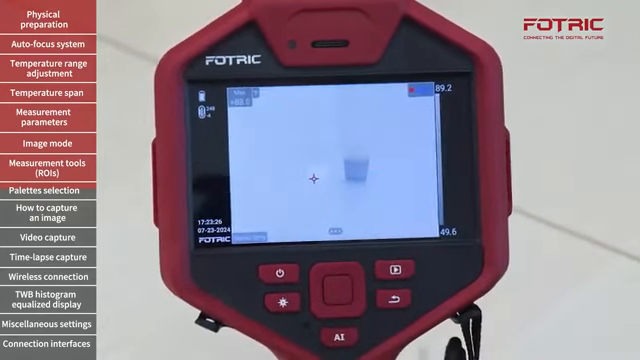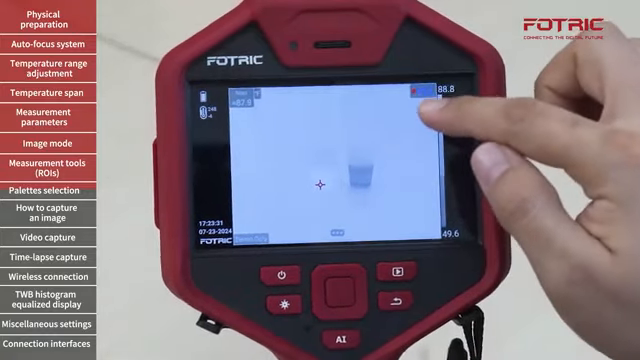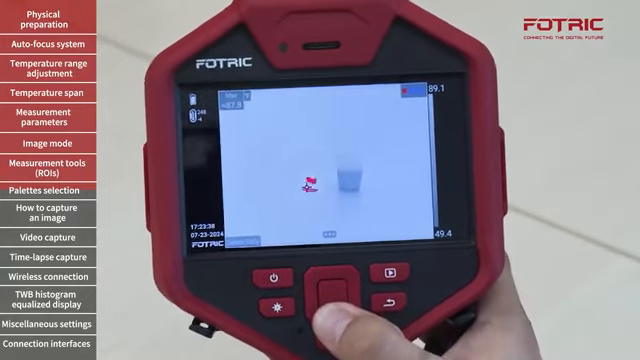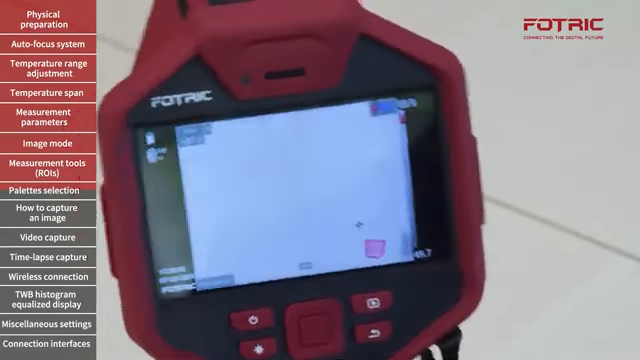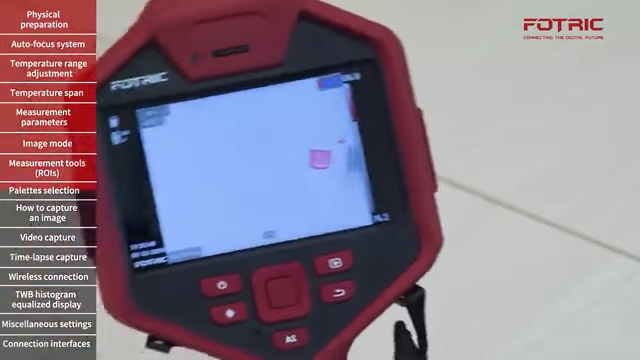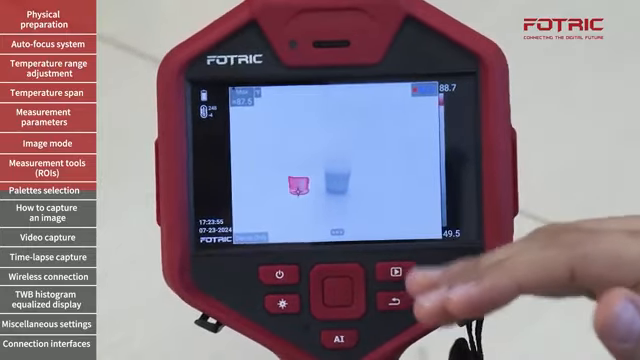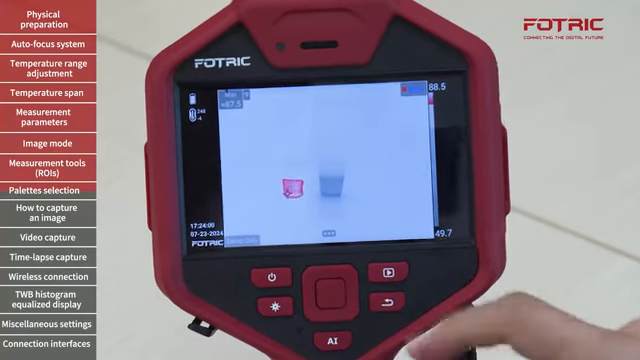So what I'm seeing is a scale of gray and a number over here. So by tapping that and ensuring the number is blue, I can adjust it with the directional keys. I'm going to lower that value. Right now it's 84. So if I perform a quick inspection, I know that as long as I see gray, there's no issue. But any component that is above the temperature will automatically be highlighted on the screen, making it easier to identify and locate objects that are out of the standard.